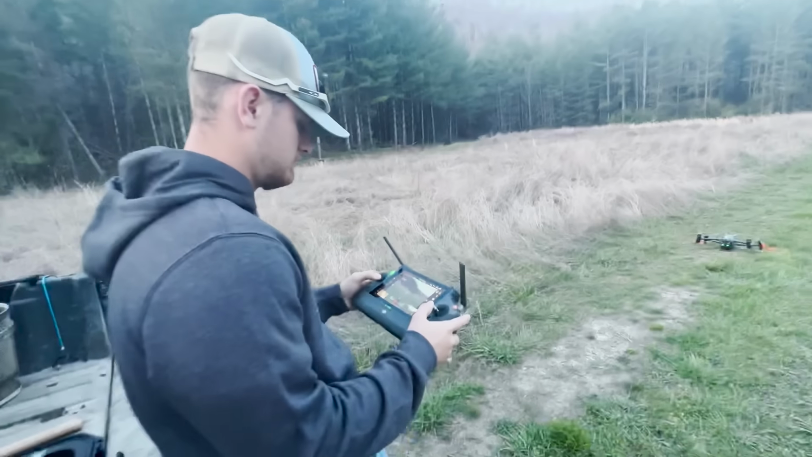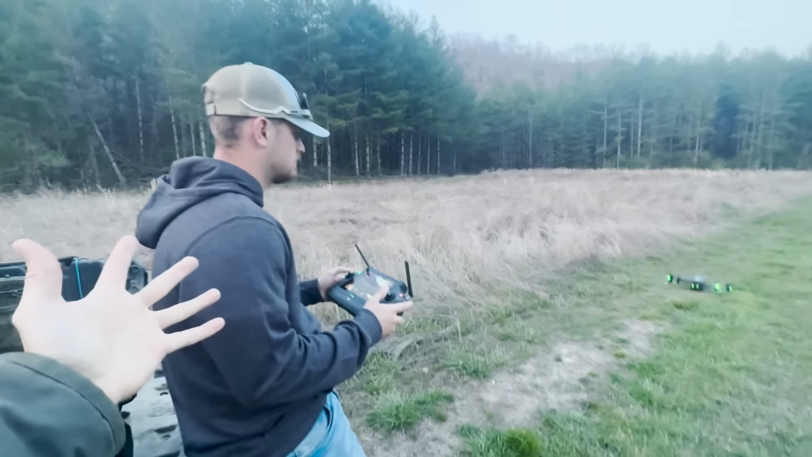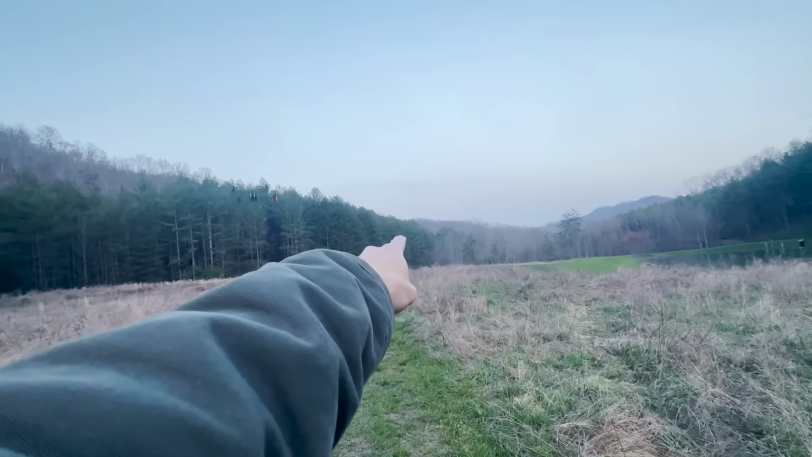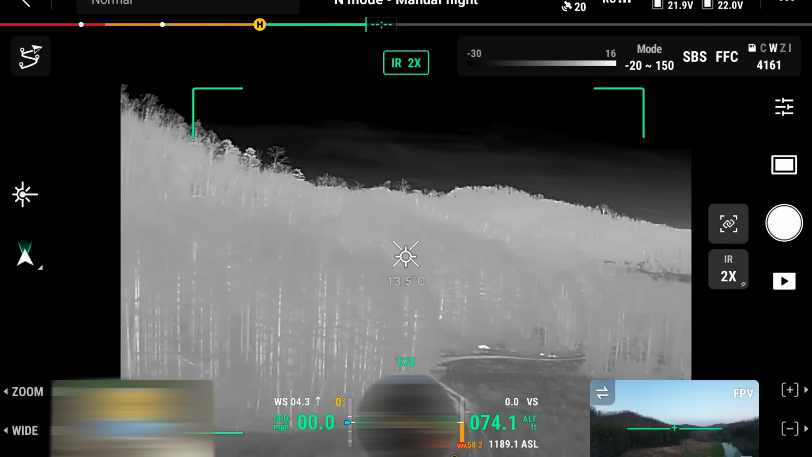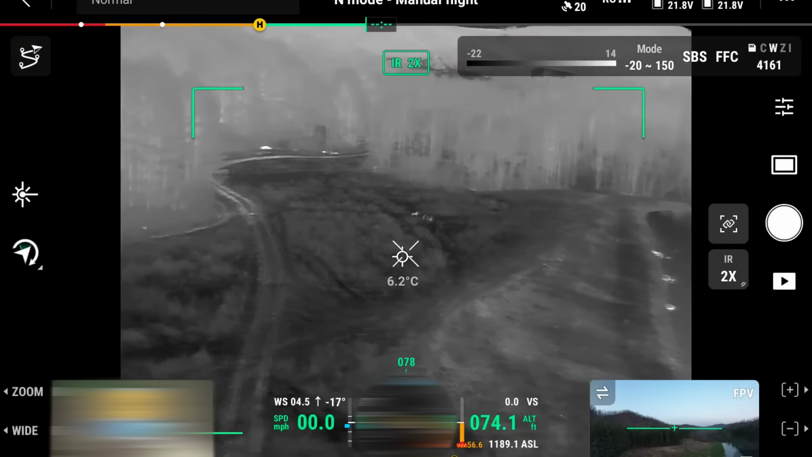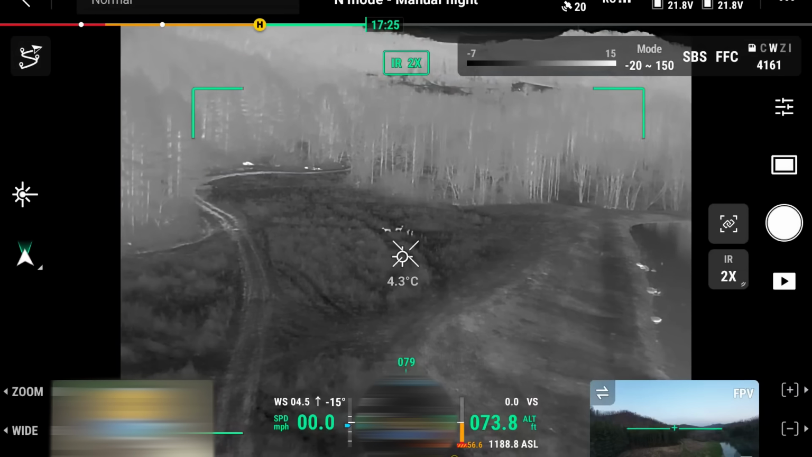So Cody, go ahead and take it off. Let's look for some deer. I'll be honest, we're kind of cheating. We've already seen a herd right over there, but we've not actually seen it with the drone. So go ahead and flip into thermal mode and see if they're still there. Yeah, see them over there, all those white dots? Oh, they've got closer? Zoom in on them and let's see.